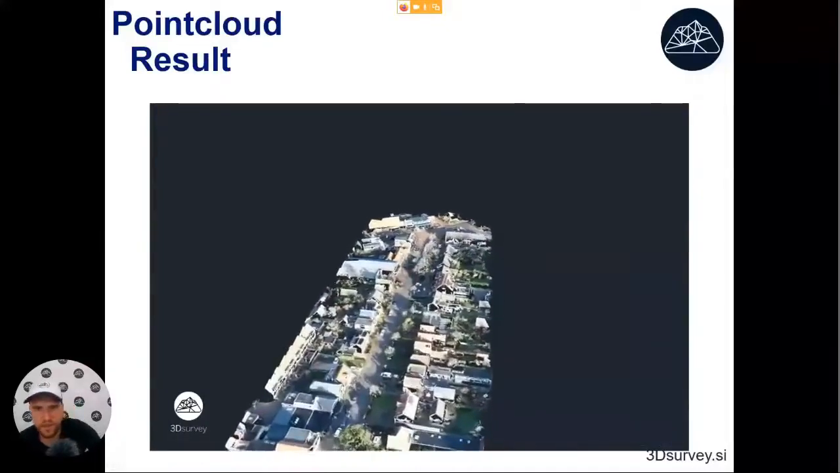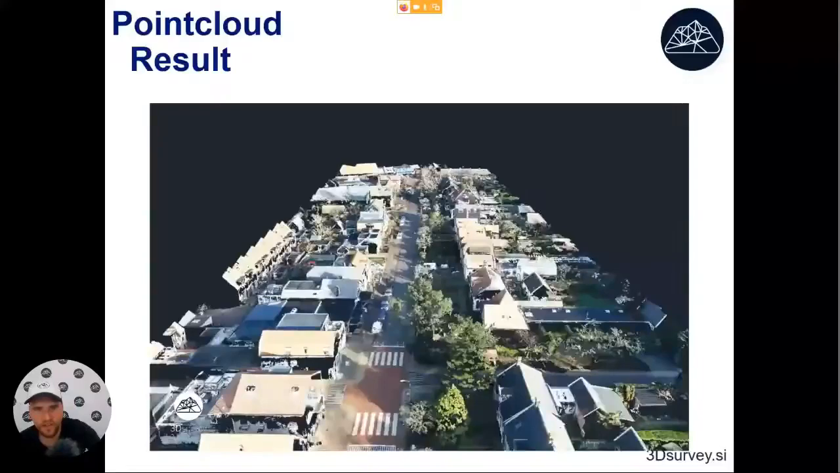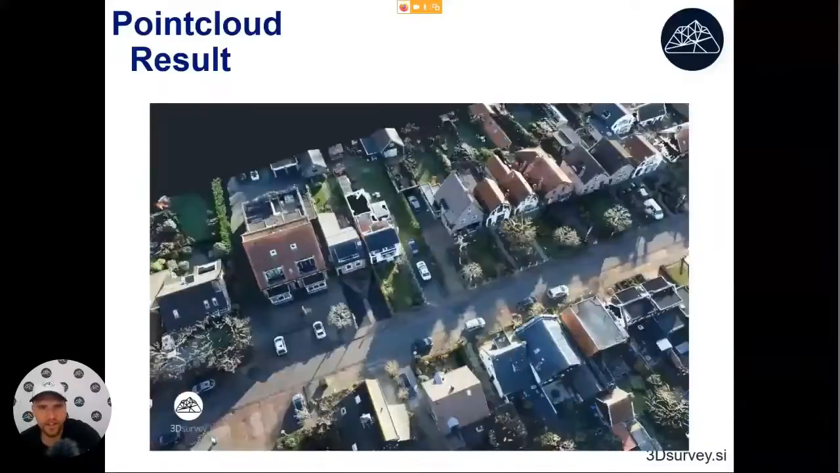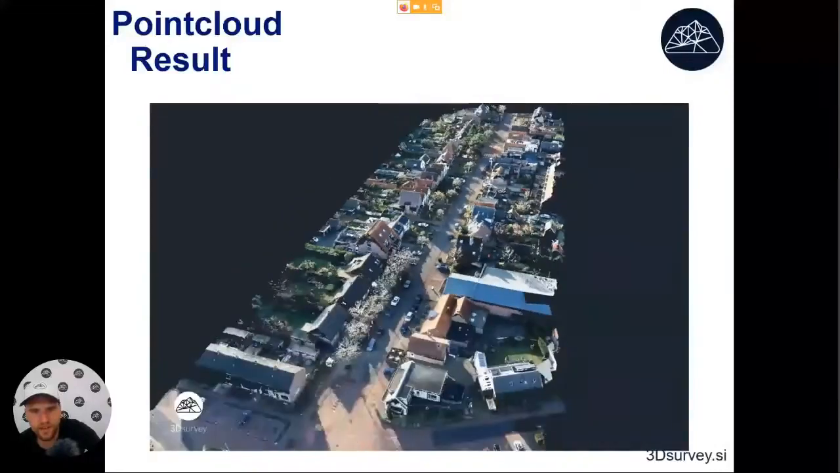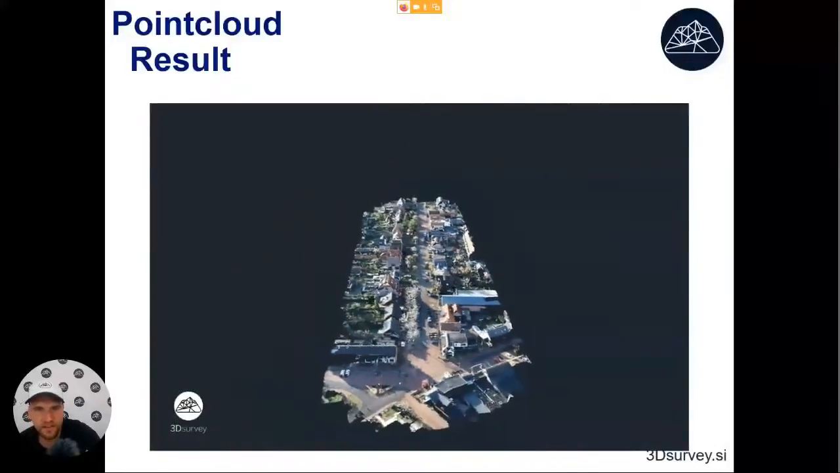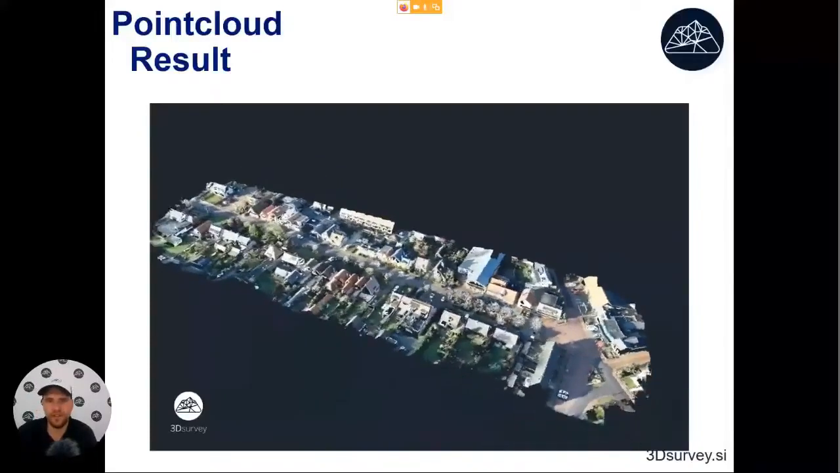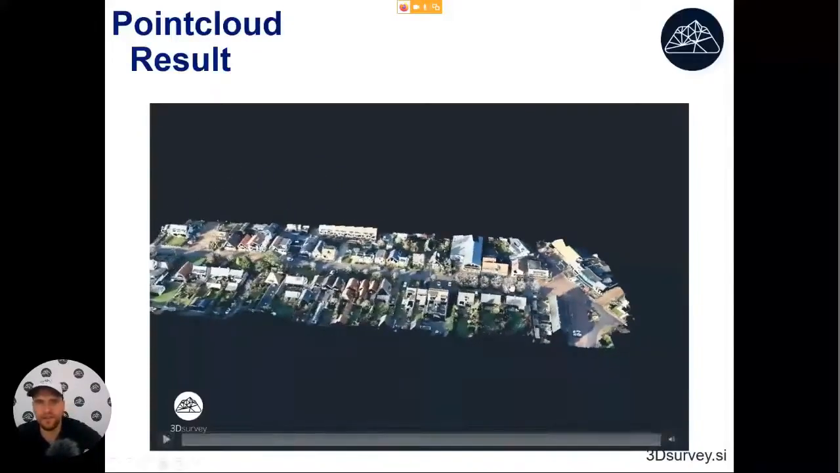Here we have a nice point cloud of an urban area. This one is actually the Netherlands, I think. This was one flight with the drone. I think the length of this is maybe around 400 meters by 200 meters, so a small area.